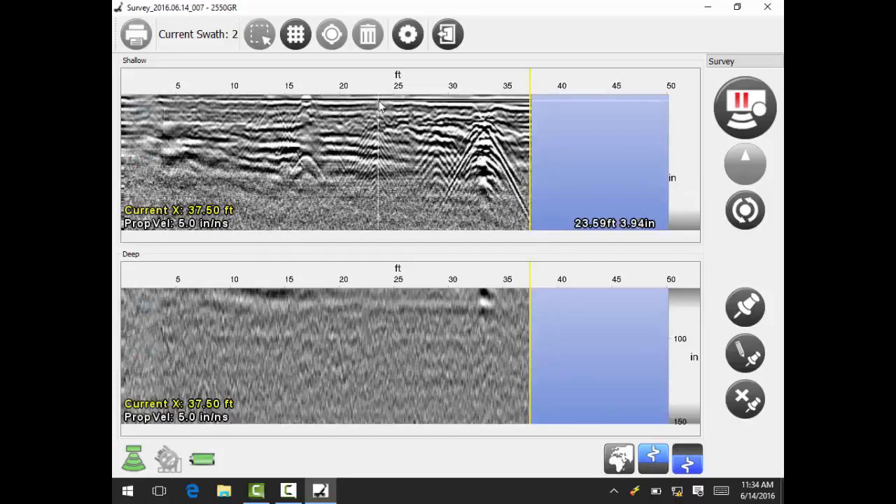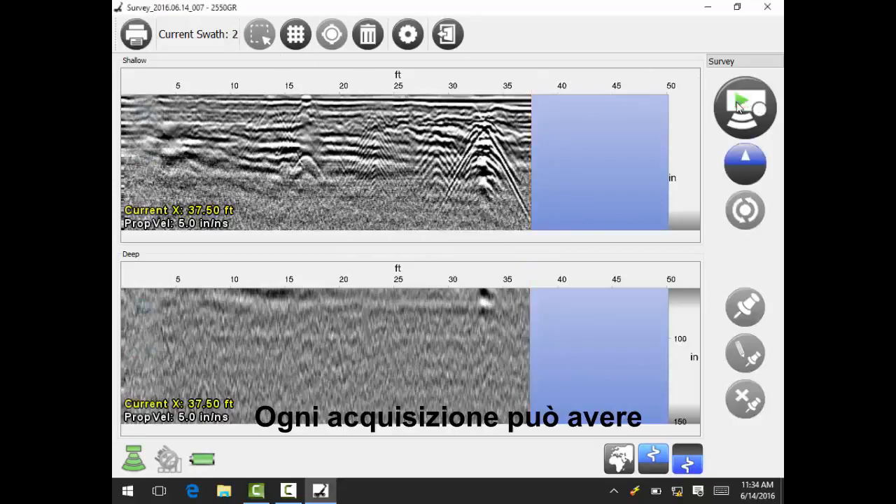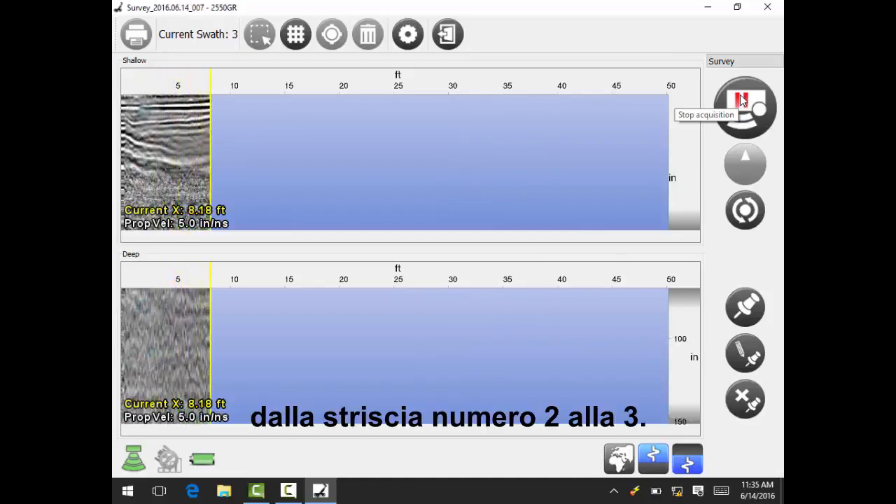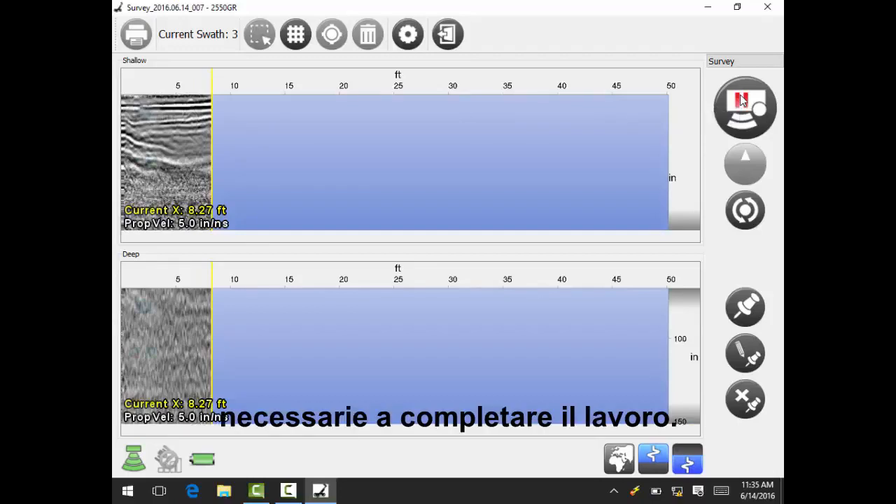You notice as we stopped and started, we also switched swaths. Every acquisition can have one or multiple scans or swaths within that. As we stop and start again, you notice we went from swath number 2 to swath number 3. You can have as many as it takes to complete the job.